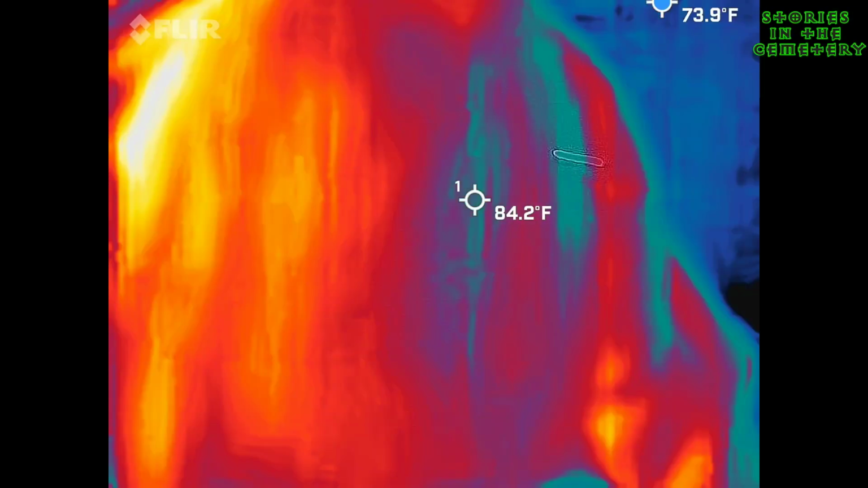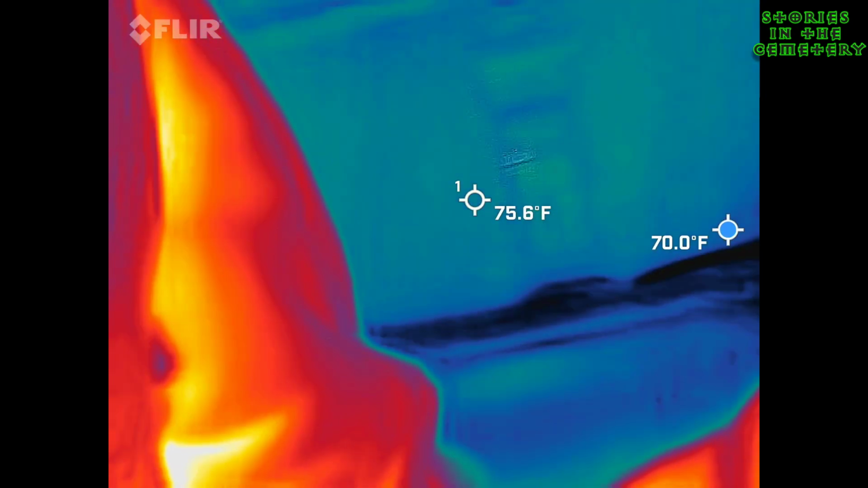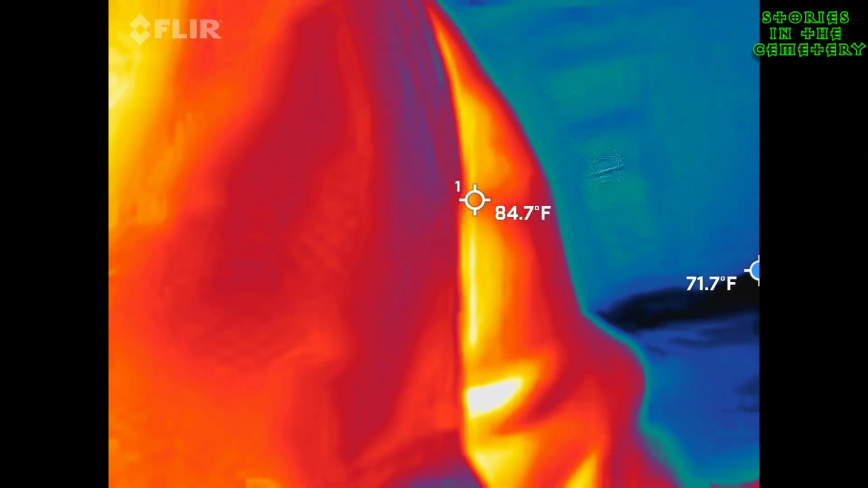Have fun. So we're going to be looking for blue and black spots, and I want them to either move or take shape. When I say take shape, I want head, shoulders, moving arms, and legs. That's a cold person moving right towards us. That's what we've caught with this guy in the past, and that's what I'll be looking for again.